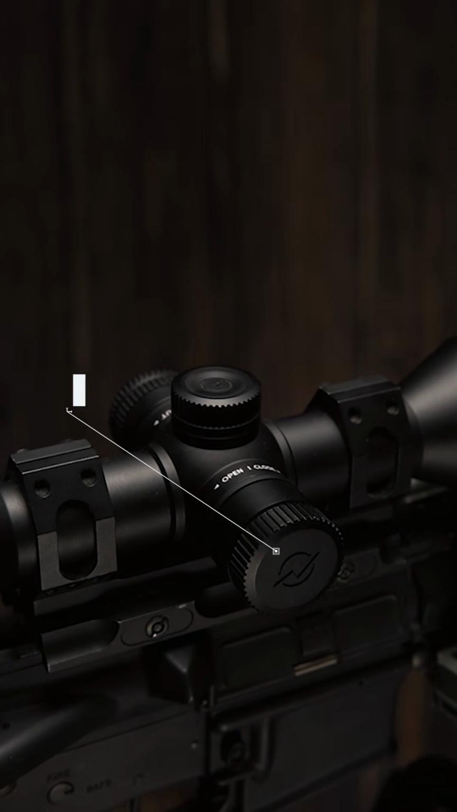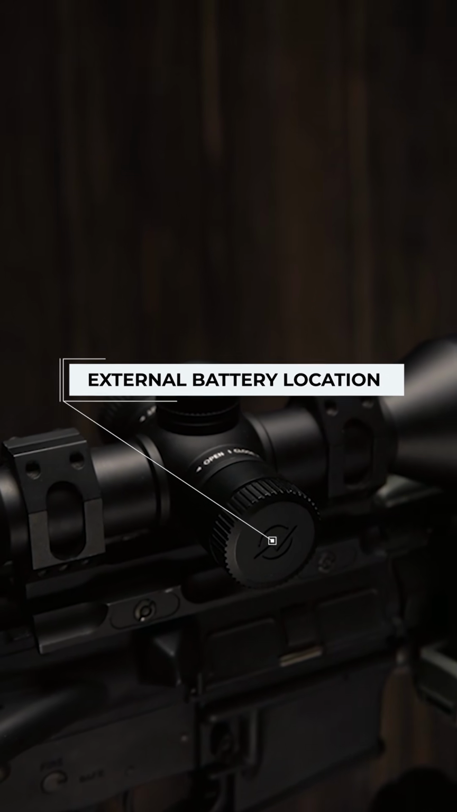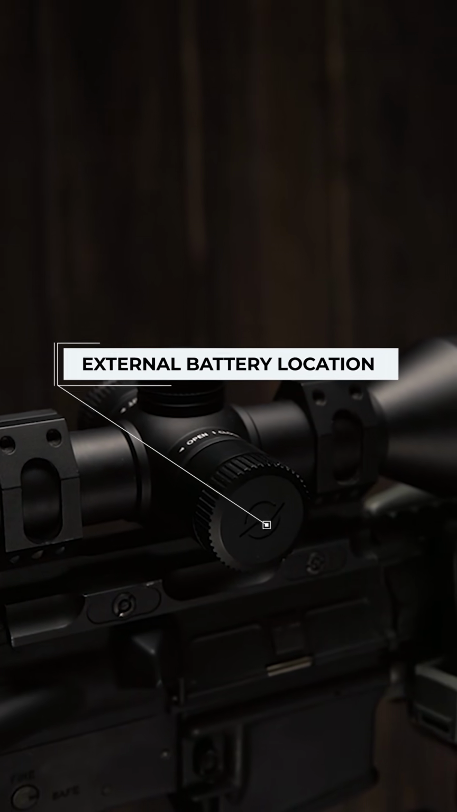On the right, you have your battery cover and the location you will add an external battery to. The scope will run off of the external battery first, then once that goes dead, the internal battery will take over.